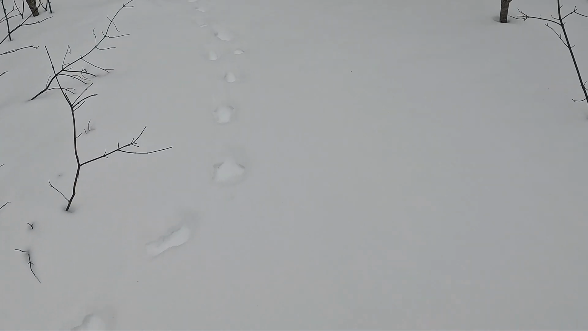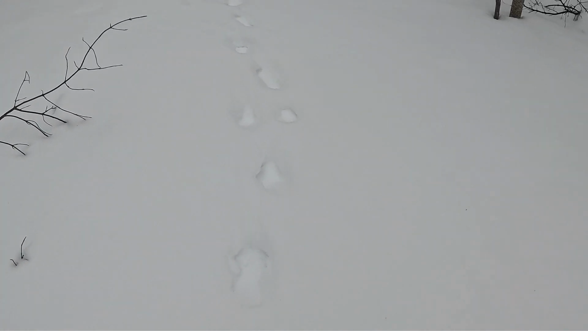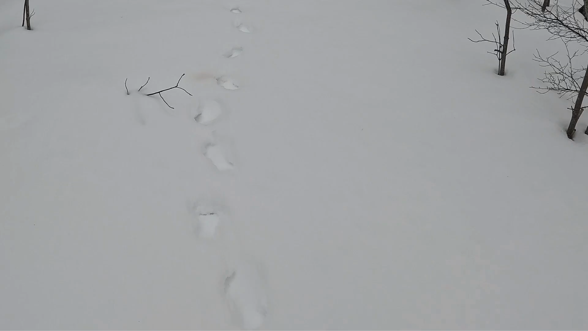Big tracks. Don't know what it was. Well, in part because the snow is so deep, and it's been a while since we had snow. There's been meltage, and any sign of toe pads and whatnot has been concealed by the melting or more snow blowing in.